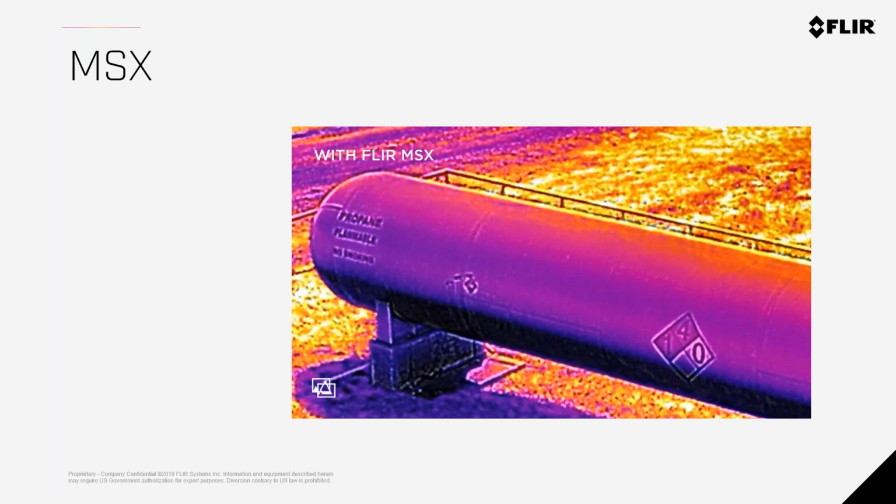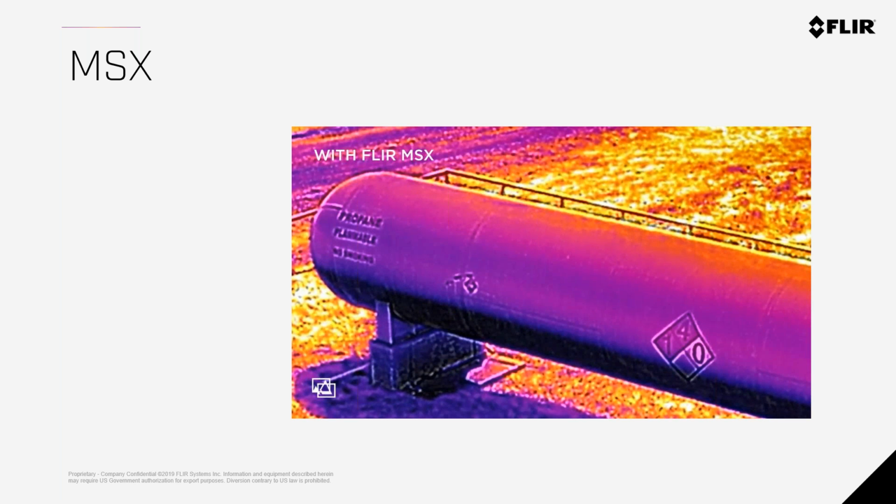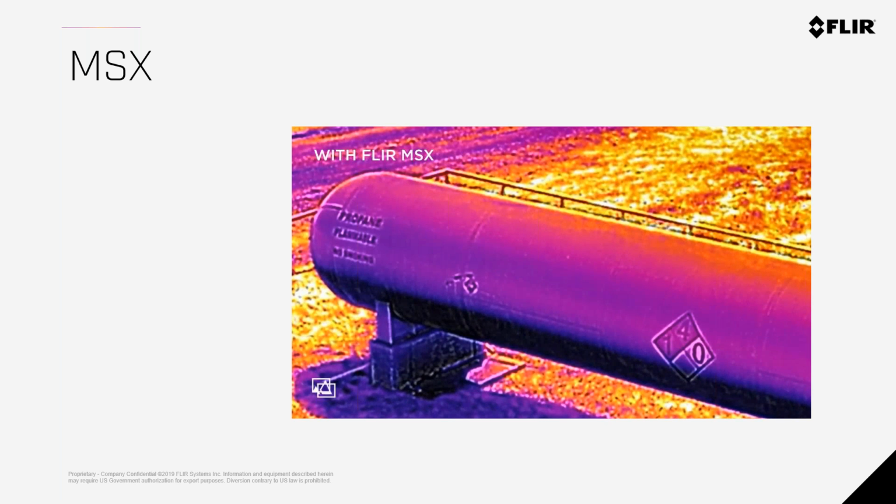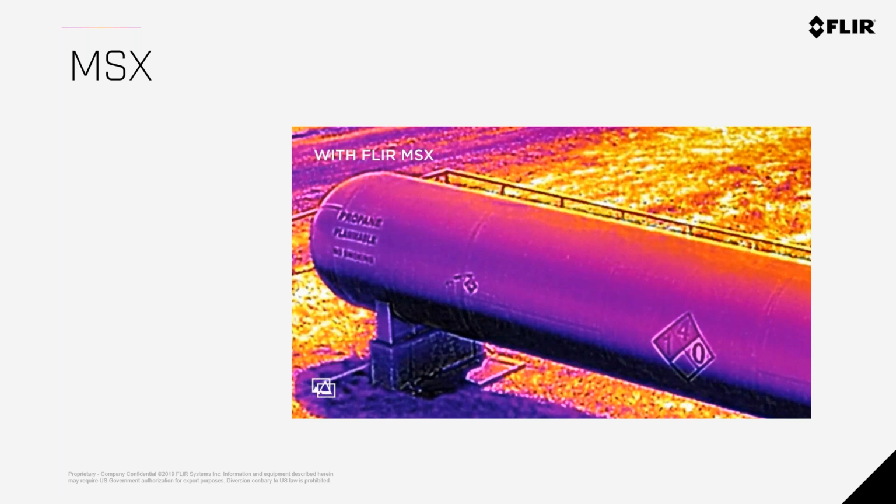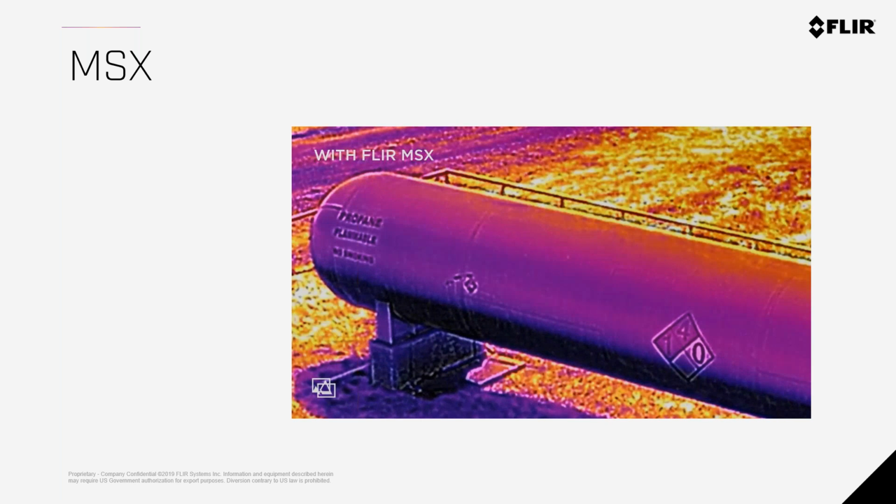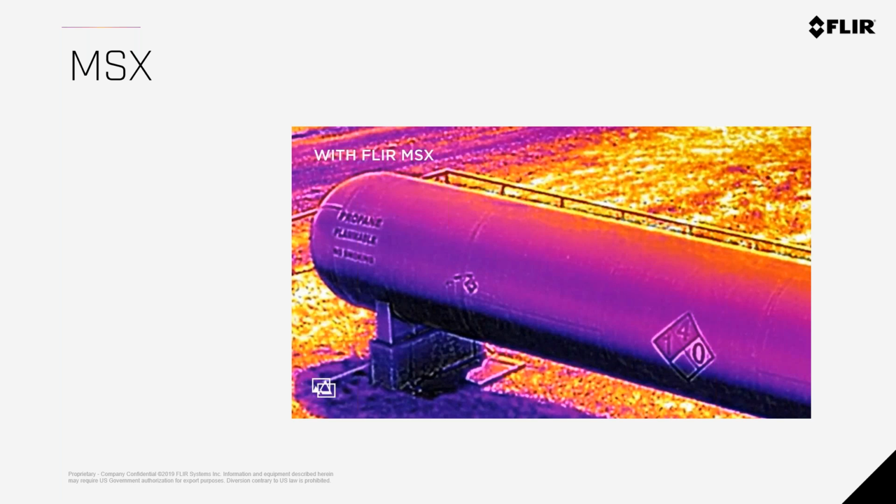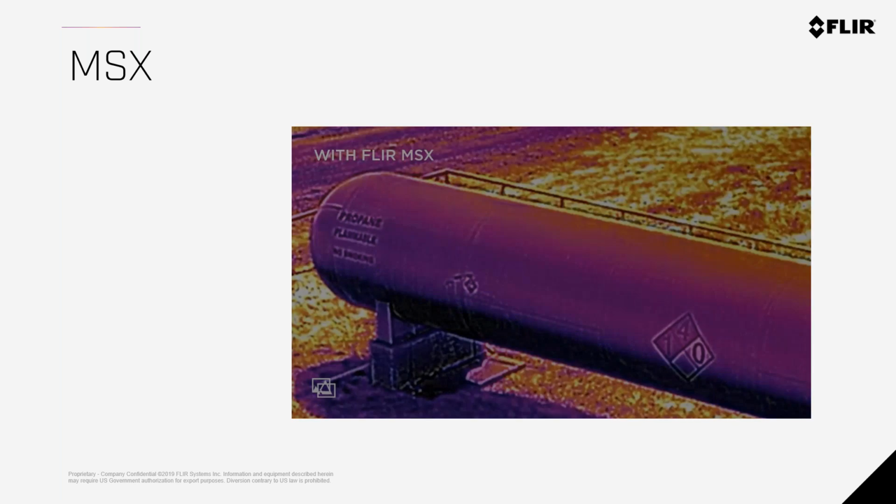So if there's a rollover of a train and there's a bunch of these tanks, you don't know what the gas is that's spilling out of it. You could make guesses, but if you have this kind of MSX technology, you could just fly one mission, one time, and get all this data in one. I think it's really important for other things like search and rescue, or for law enforcement if you're trying to find an address on a house or read a license plate, see the texture or the pattern on someone's clothing. Those are all things that would be done with MSX, where thermal alone would not show you any of those things.